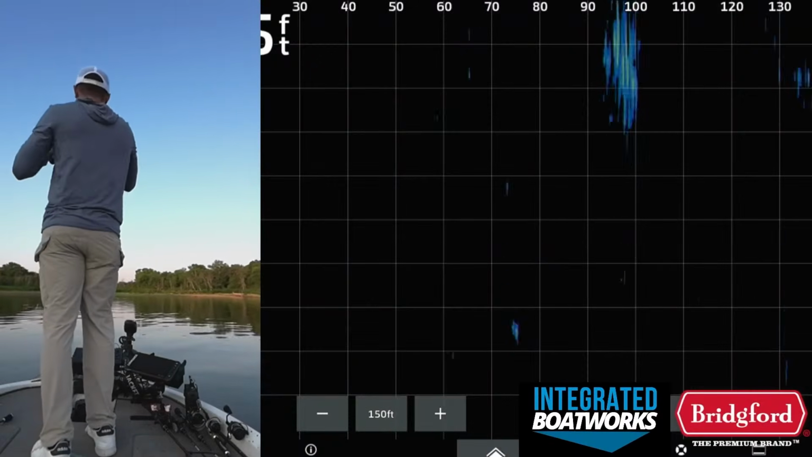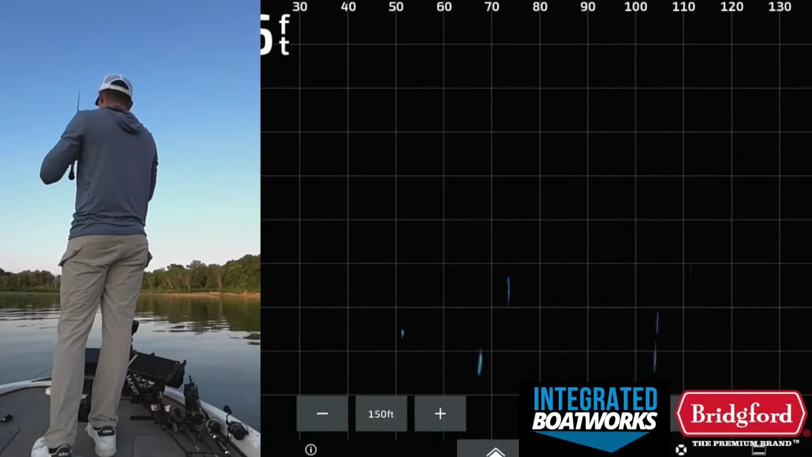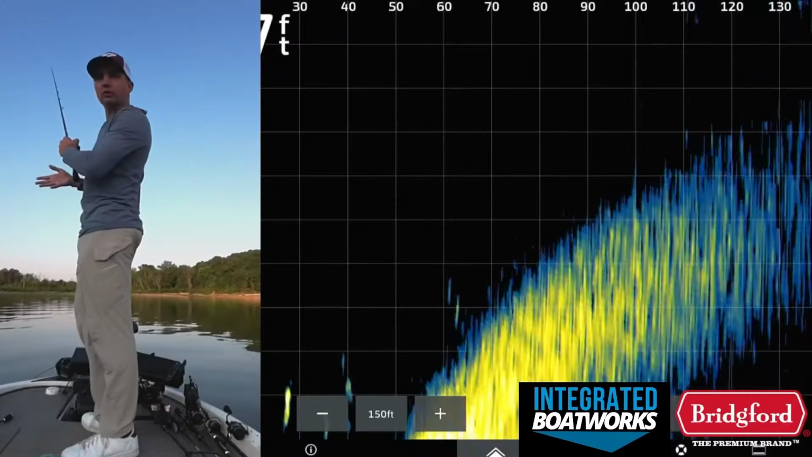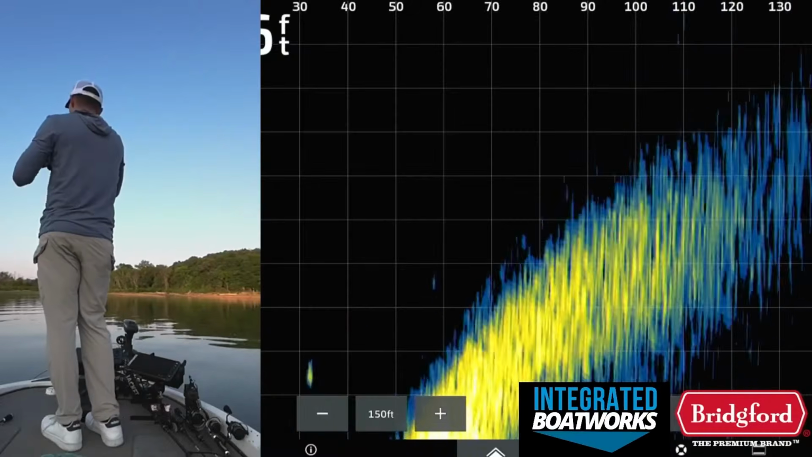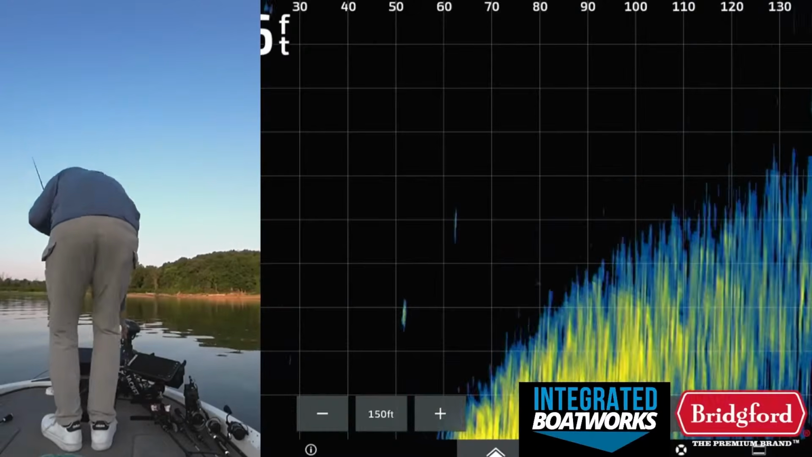They're up here in like 5 to 8 foot, maybe 10 foot range. And like that one, I did not see again on the Livescope. My better quality fish, I didn't see on the Livescope, and he bit way away from the boat as far as I could cast. Didn't see him up there or anything, but just kind of knew he was in the general area.